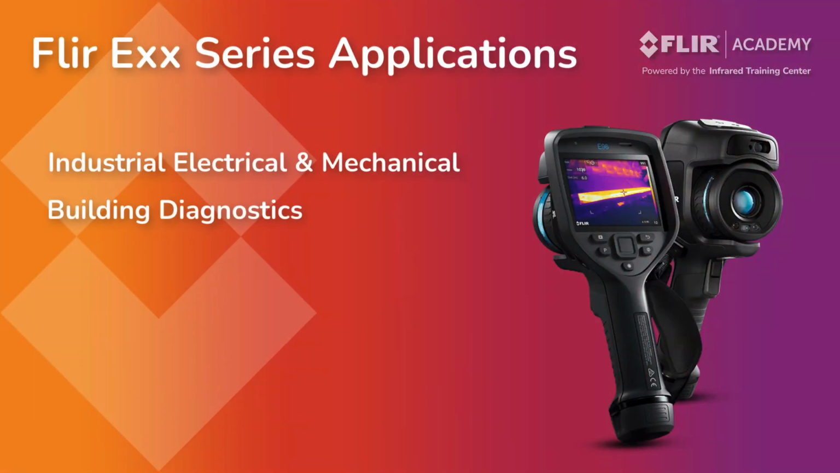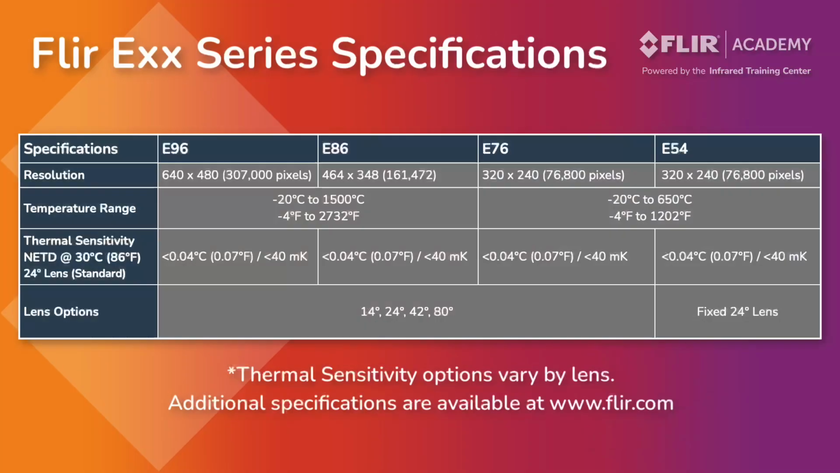The Flir Exx Series is a high-performance thermal imager that is used for a variety of applications, including electrical systems, mechanical equipment, building diagnostics, and much more. It's available in a number of configurations, including the E96, 86, 76, and 54 models. All of these cameras offer various resolutions and multiple temperature ranges depending on the needs of your application.